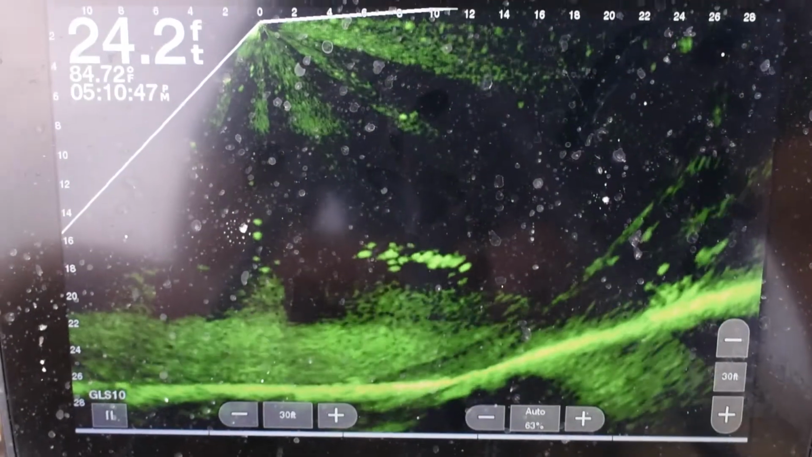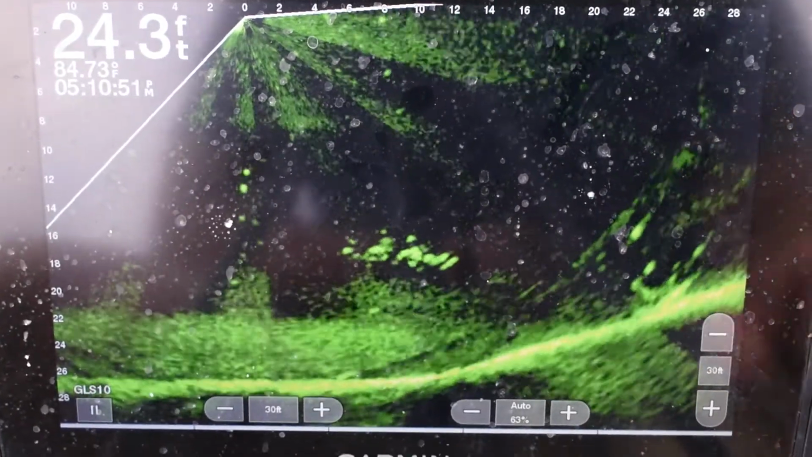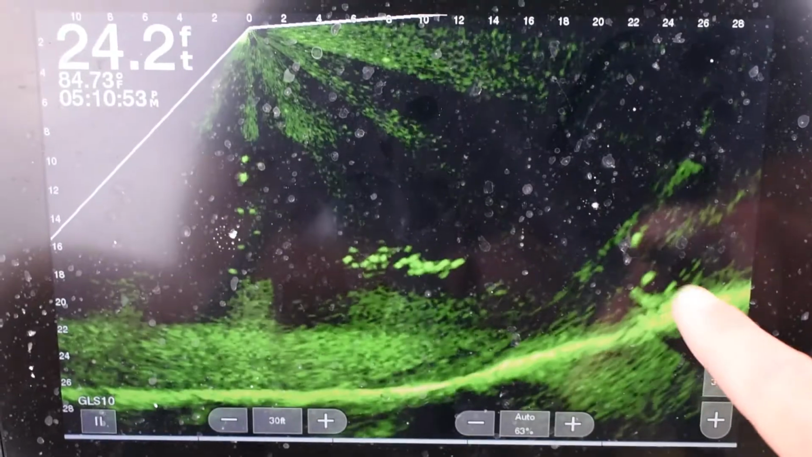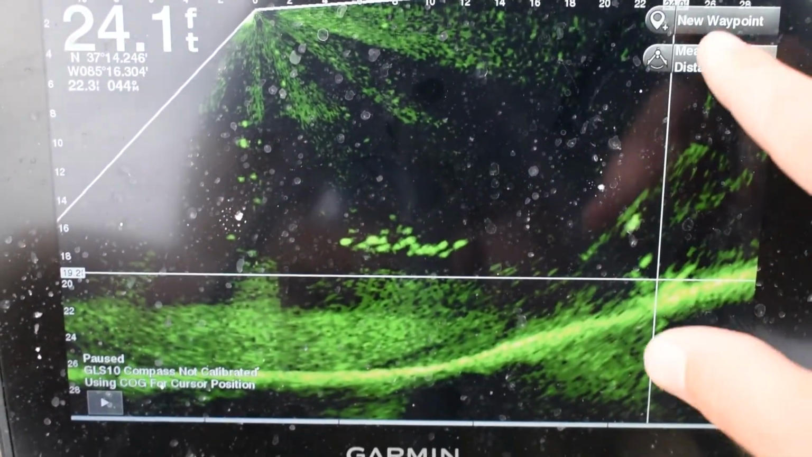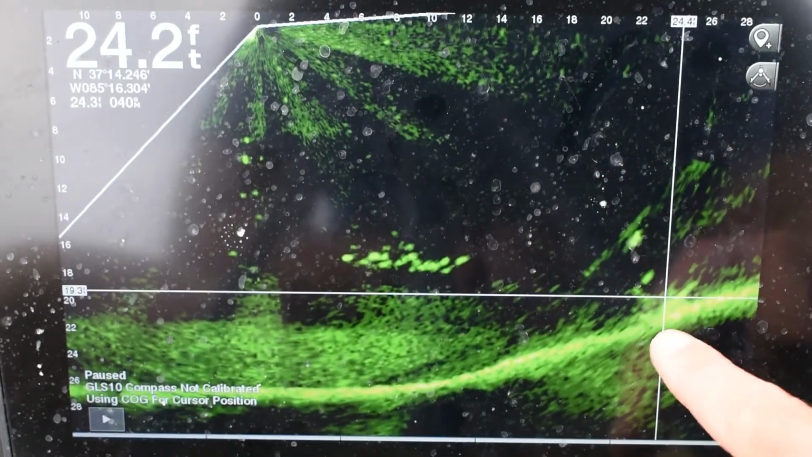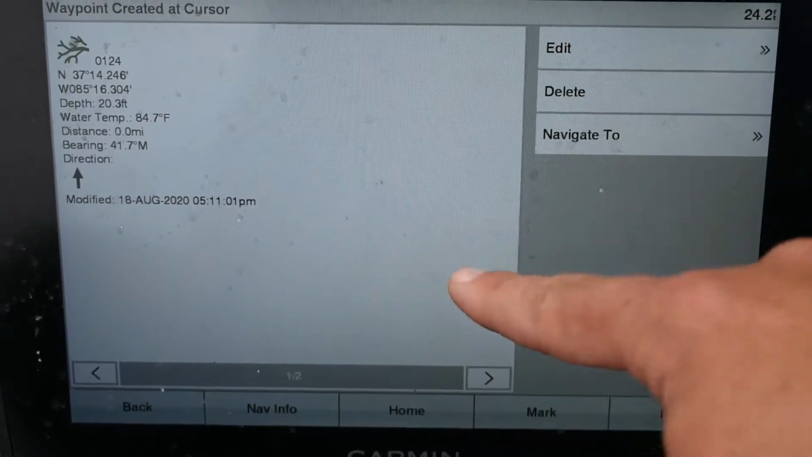All right, one thing that I did see, let's see where it went. I saw some structure right there, and we want to mark it. So one thing that you can do to mark structure, come over here and you poke on it. Put your crosshairs on it. Go to new waypoint. Put your crosshairs on it right there. Come up here to waypoint. It's got a waypoint. There it is.